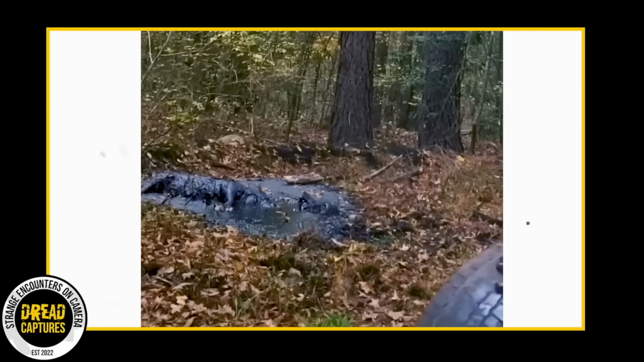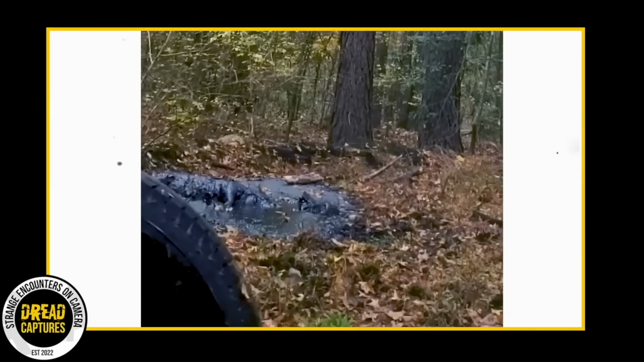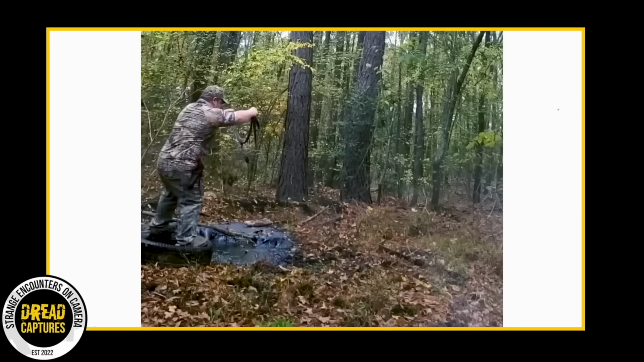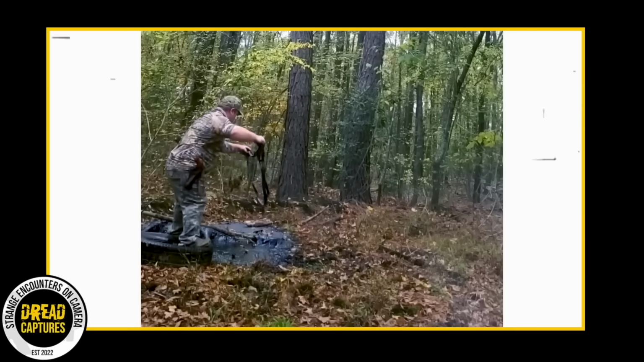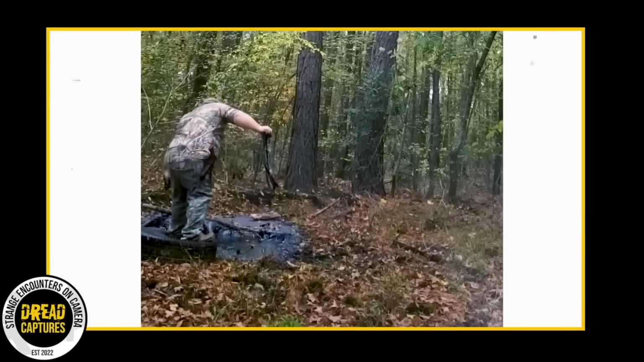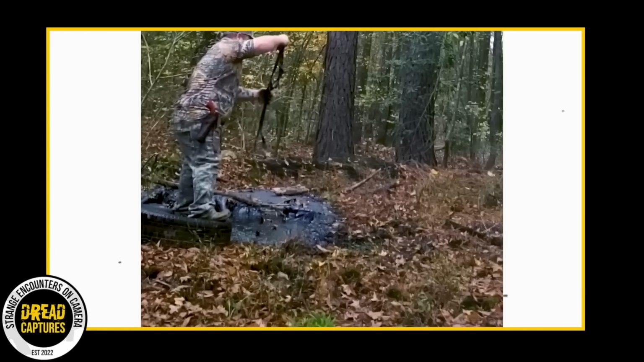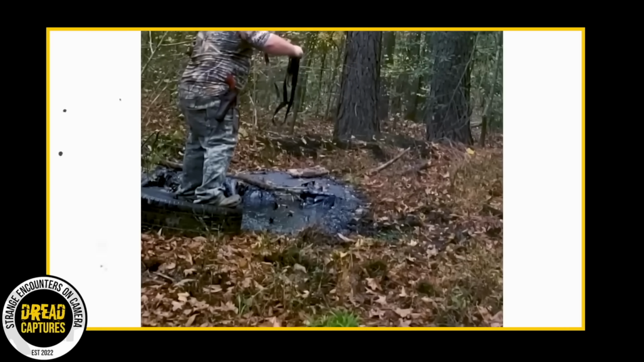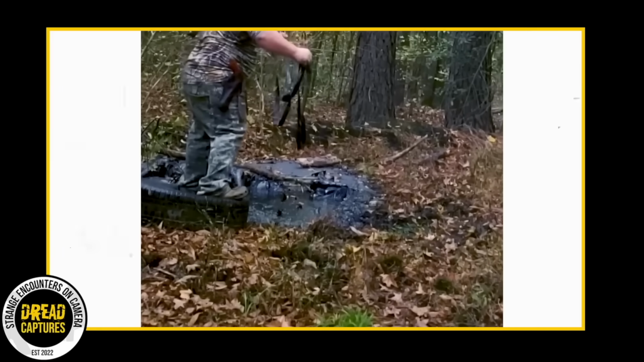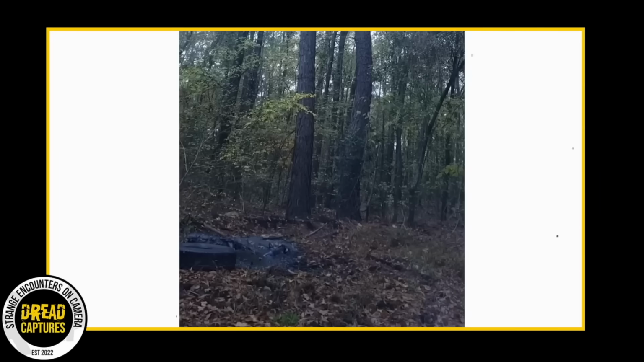The compassionate hunter decides to try to get him out with a rope and quickly realizes how dangerous this is going to be. The hunter couldn't risk falling into the oil pit himself, so he looked around and eventually grabbed an old tire to help shore up his footing. As he works to get him out, the pig is exhausted, on the verge of drowning in the thick oil. The hunter finds a stick and is trying to use some leverage to get him out.